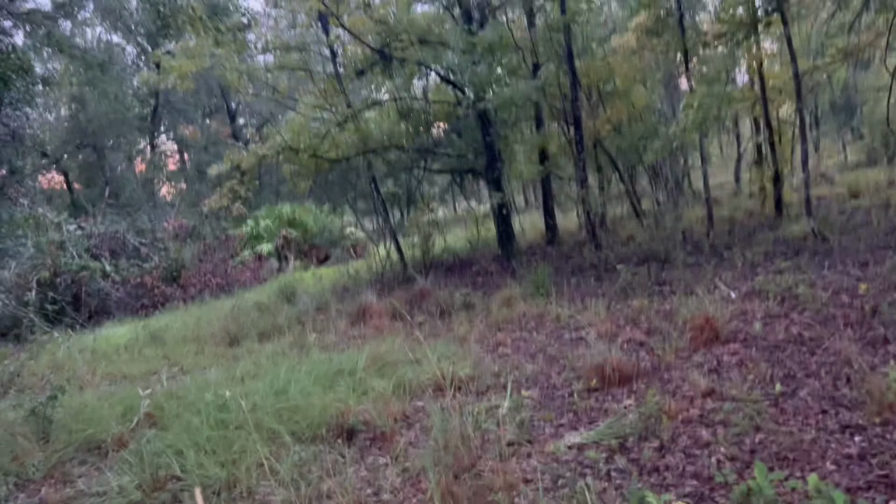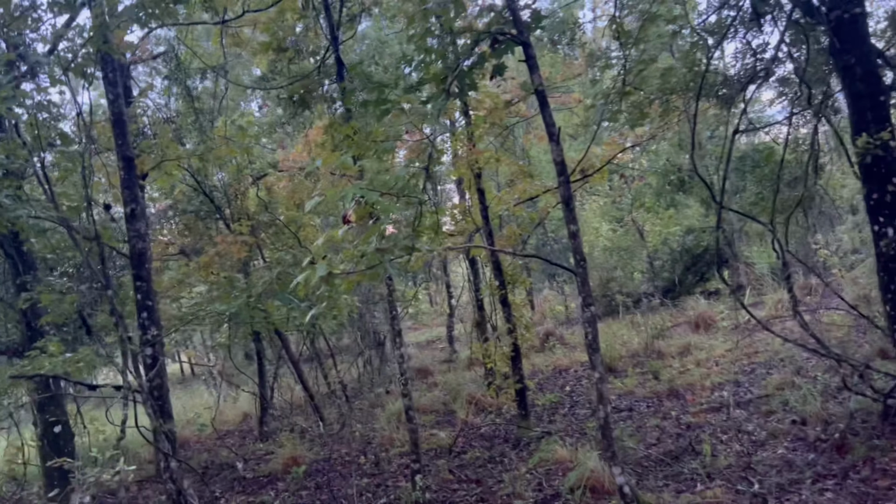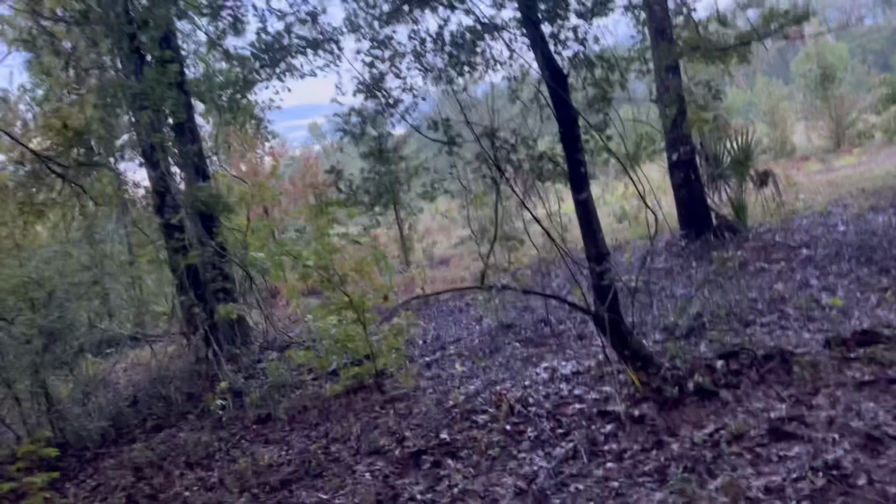A lot of times the people that come here are bikers, mountain bikers, but you never know. It could be somebody like me that's putting trail cameras out.